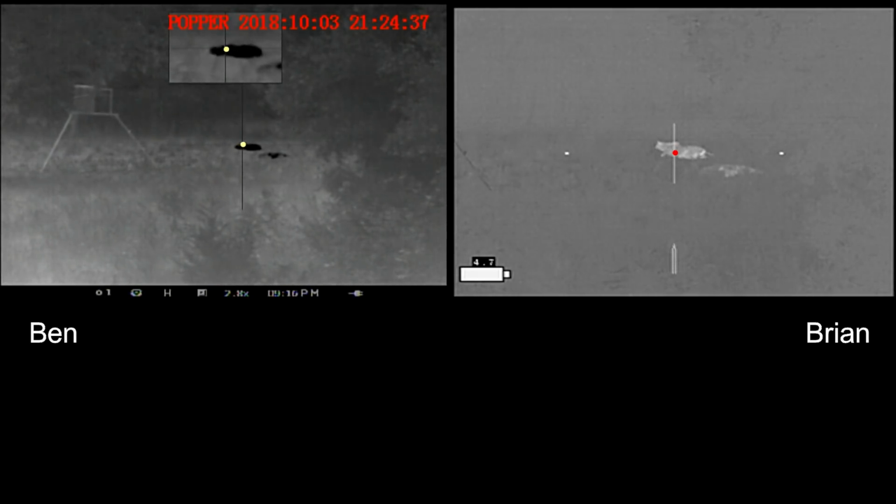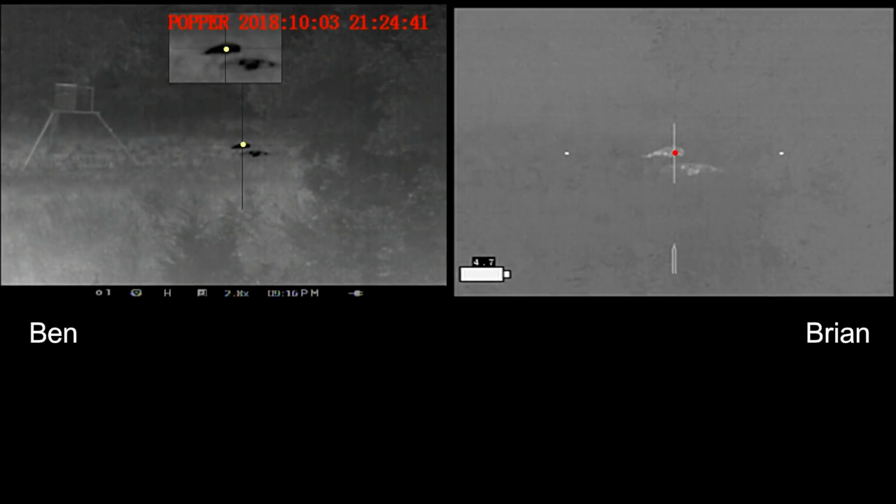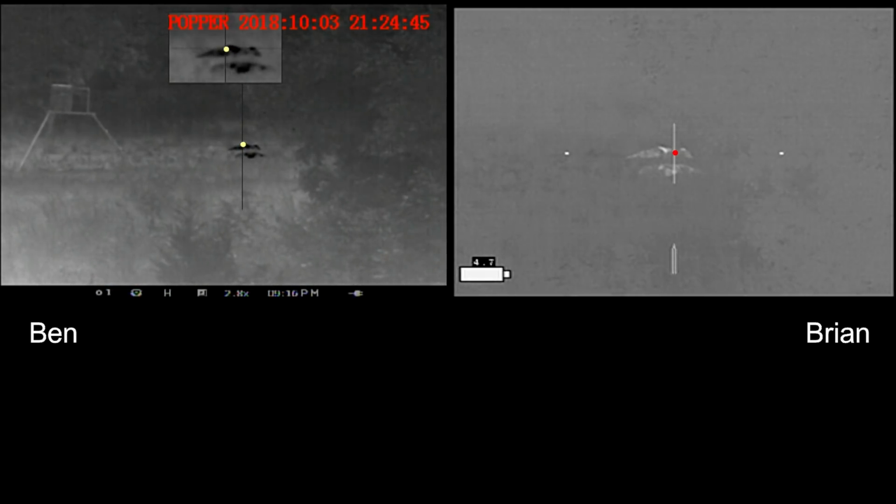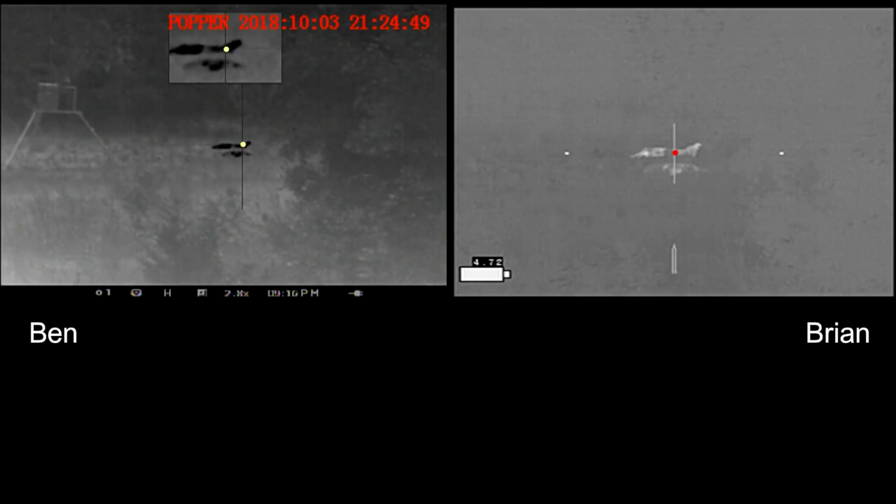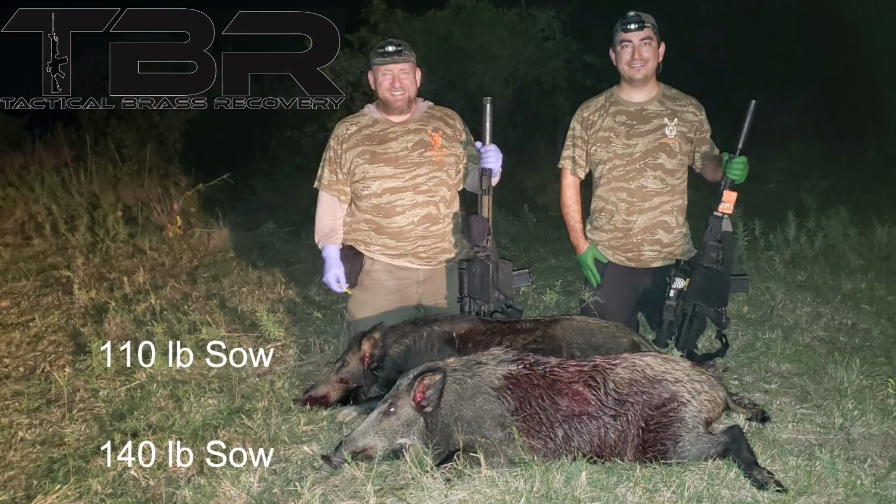And this hog continues to move. Surprisingly, all these shots are hitting. That one finally does it in, it stops moving, and we end up with, from my place, a 110-pound sow